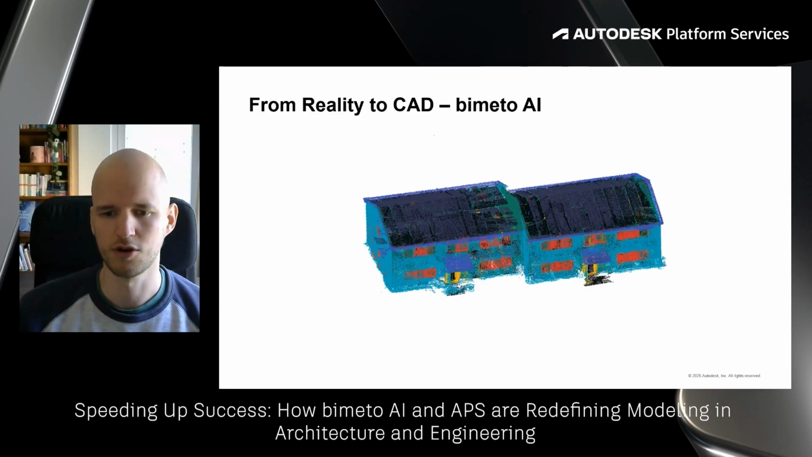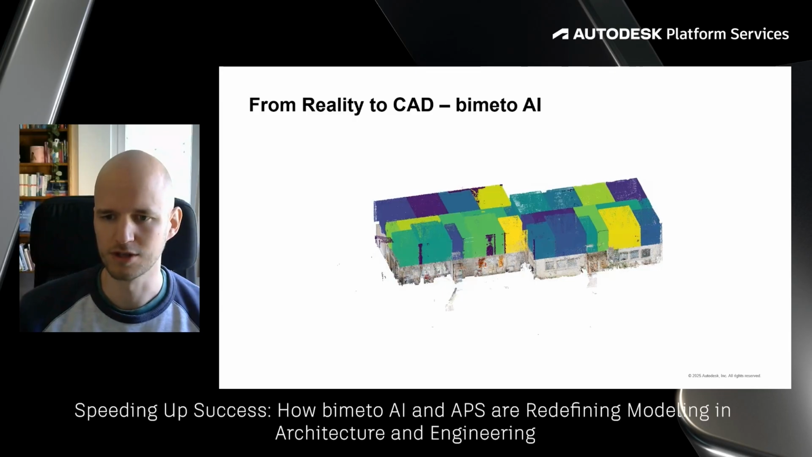For example, the points belonging to windows in red are separated from those belonging to the facade in turquoise. In the following step, the AI divides the building into individual rooms and floors based on the determined information of structural elements. This spatial organization is crucial for proper architectural modeling and subsequent space planning. The AI accurately defines room boundaries and correctly associates each room with their respective floor.